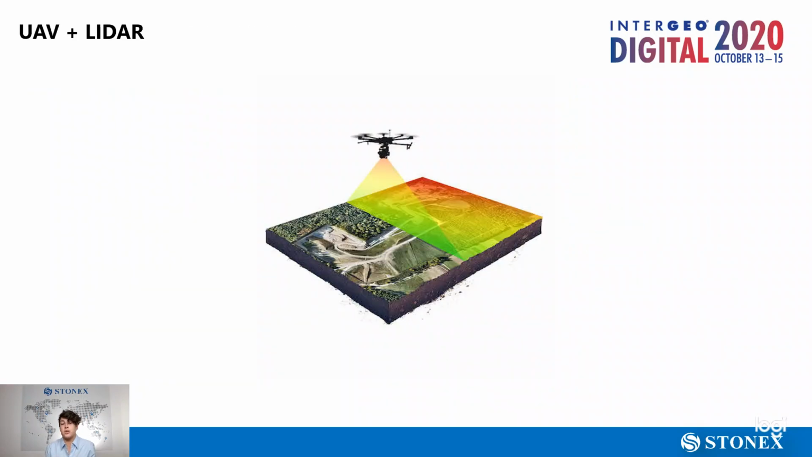So drones can be used with photogrammetry, but can be equipped with LIDAR as a sensor as well. They have to be big drones that can take the extra weight of the sensor, and for this reason they are a little more expensive, but they definitely have a lot of pros.